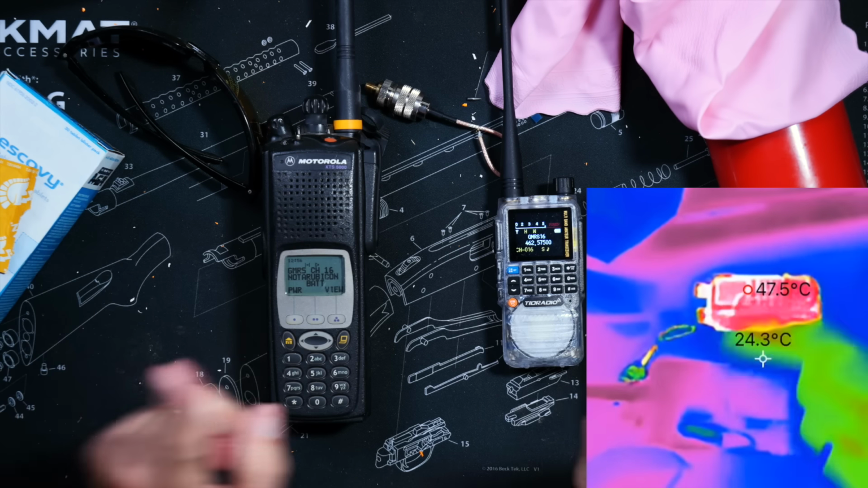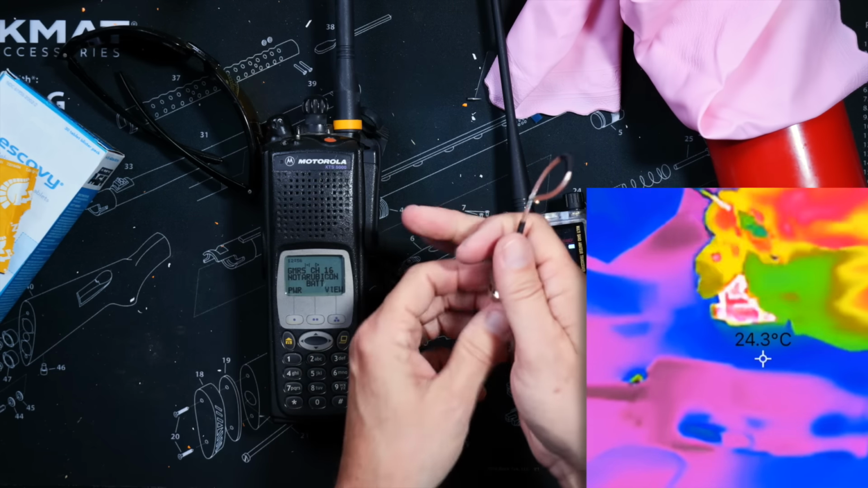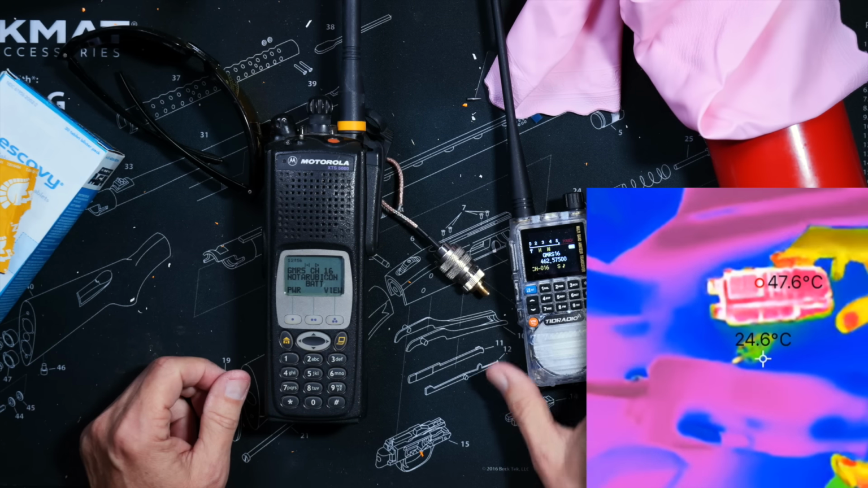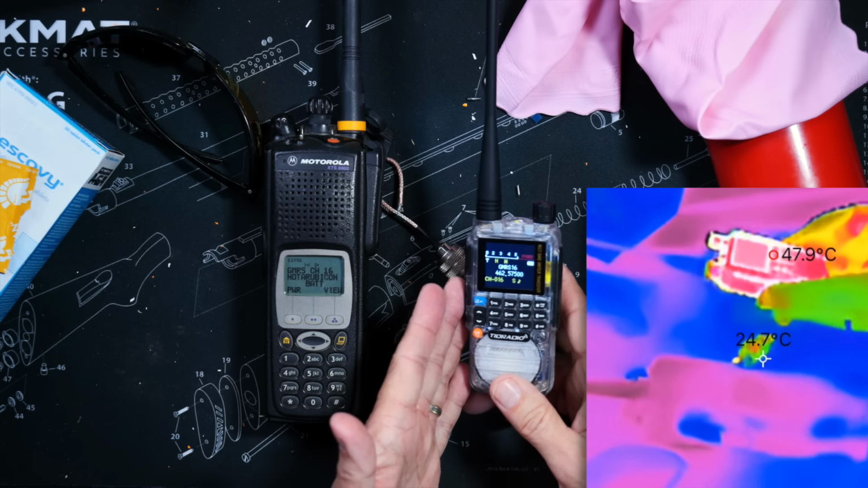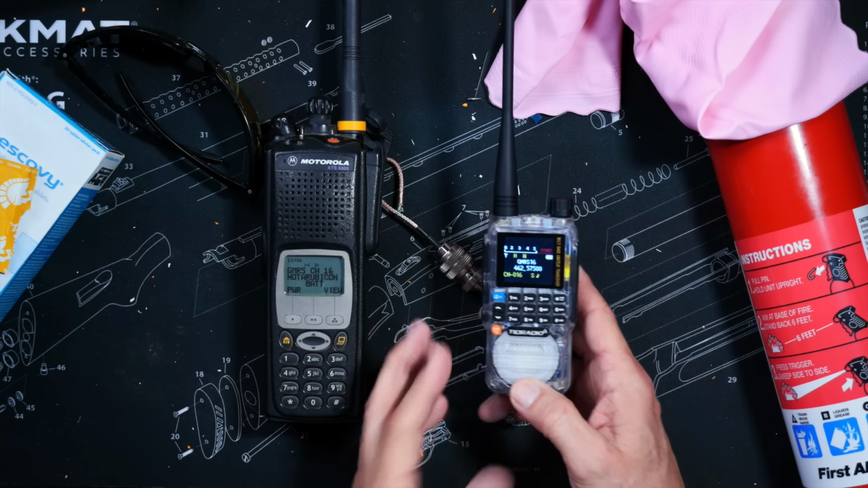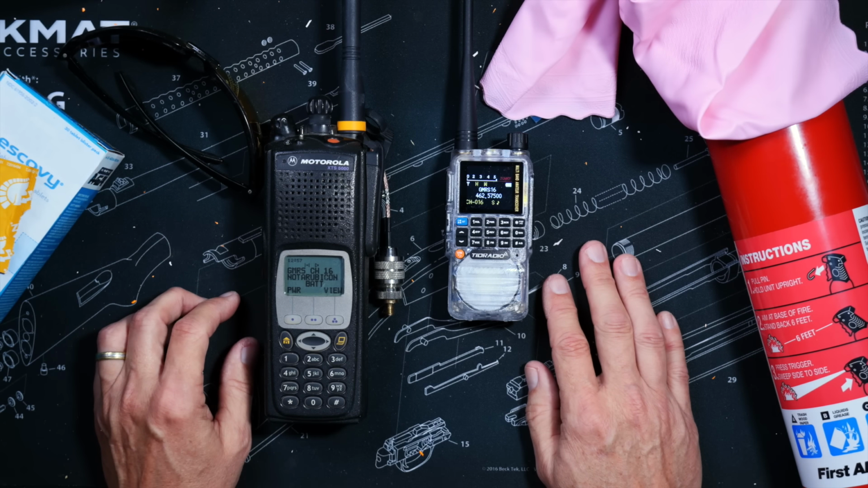So there you have it. Do not try this at home. This is a very bad idea, but transmitting into a dead short, surprisingly, to my surprise, admittedly, did nothing. On this radio, your luck may vary, but on this radio, unfortunately, nothing happened.